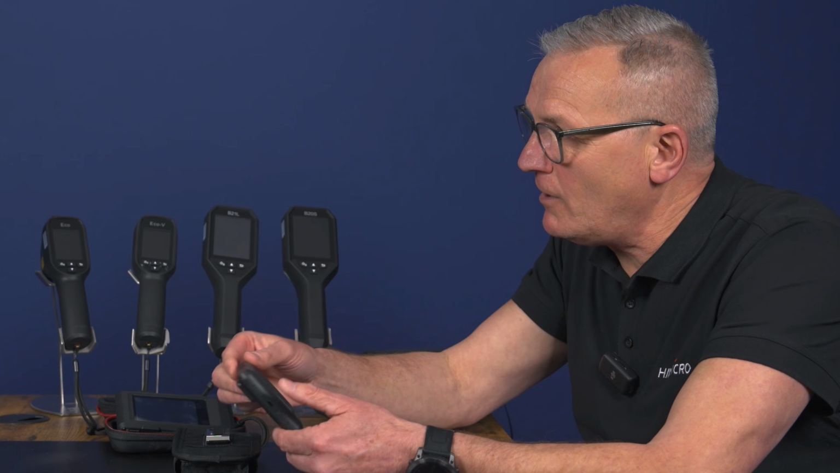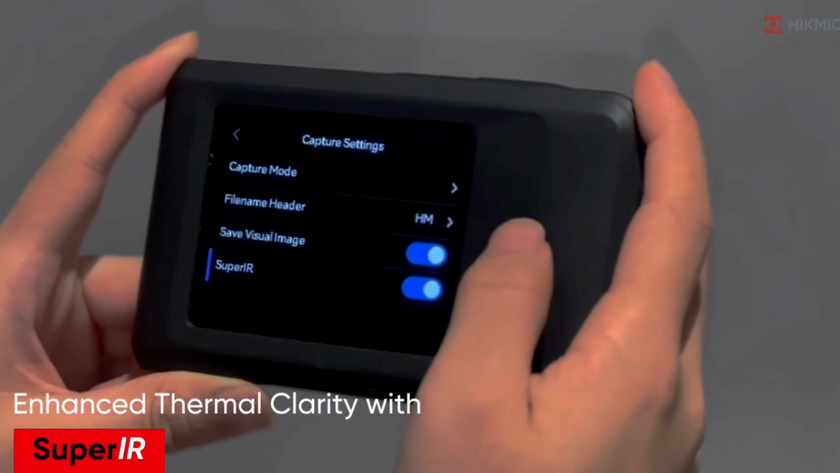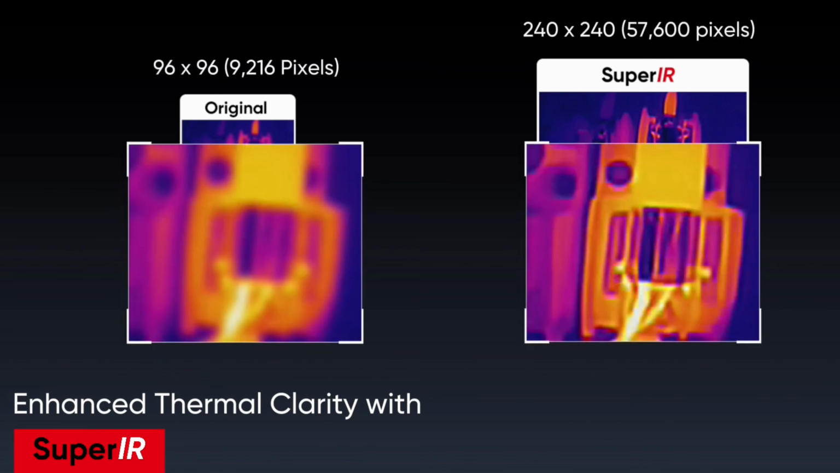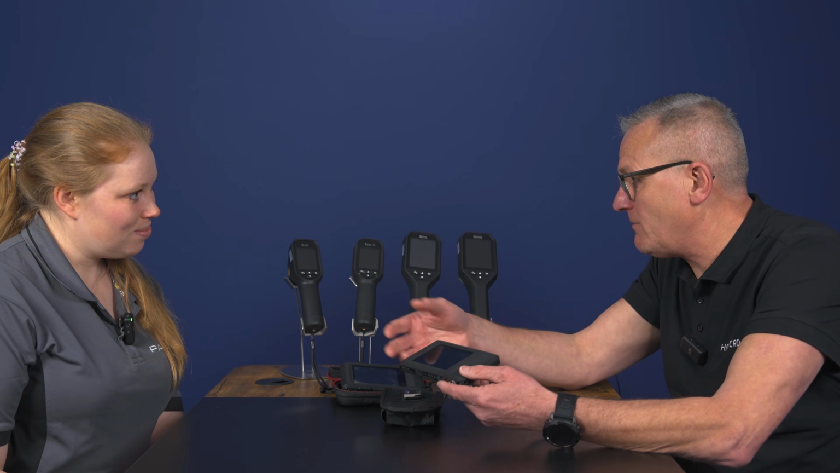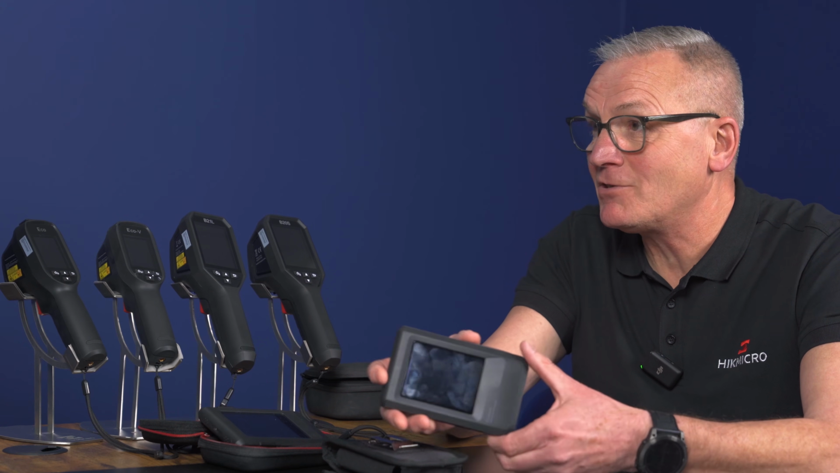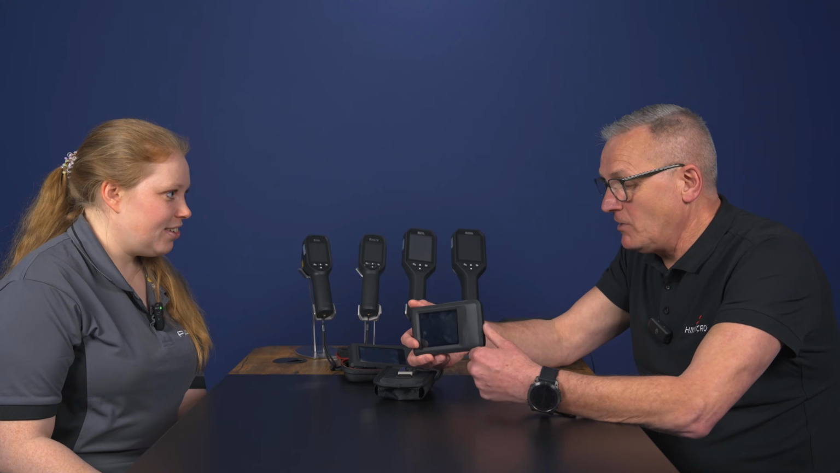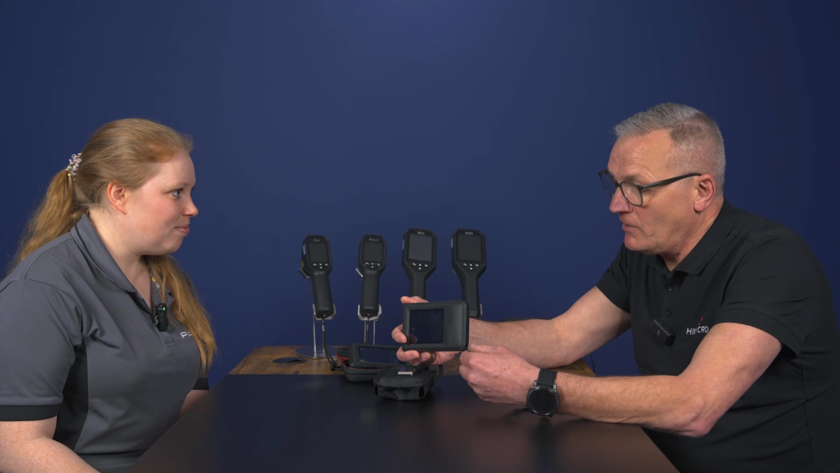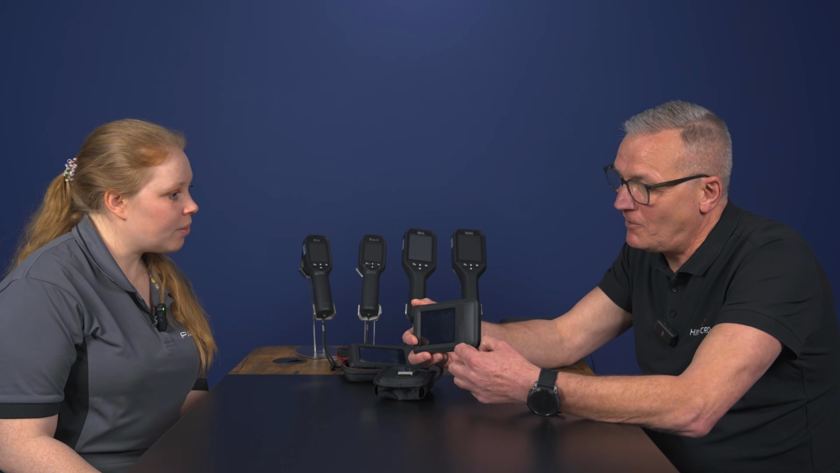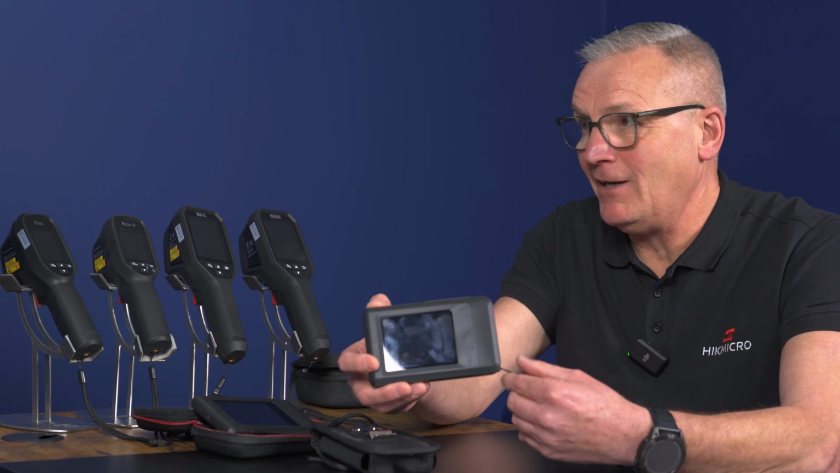So again, this is a video camera as well. Comes with Super Resolution again. So it's a 96 by 96 detector camera, but superimposing with that algorithm in the software gives you that 57,000 pixel. That is probably one of the best cameras that I've had the pleasure of selling for a long time. So it really is a standout product. So we get a lot of customers buying this product when they come to the exhibitions, or, you know, they're going into their dealers, etc. This camera delivers absolute value for money.